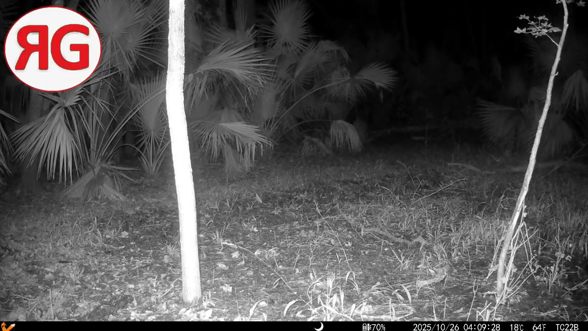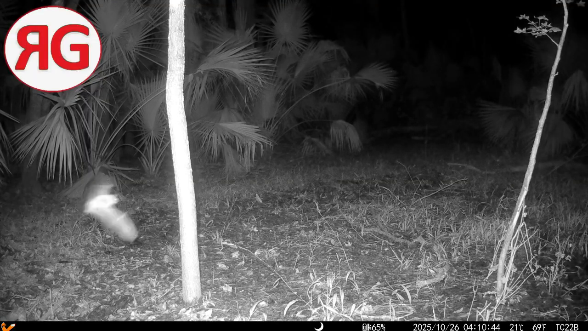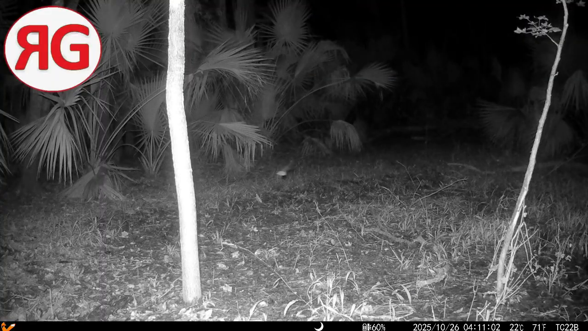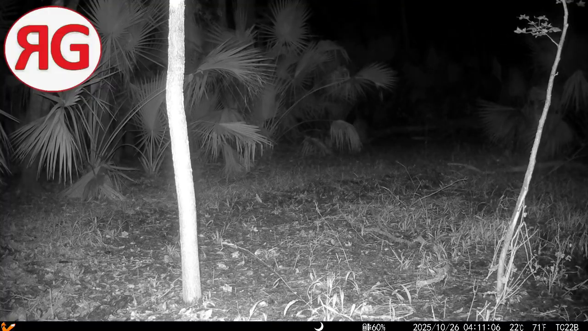And here we've got a bat. Look at the size of this bat. This is not a little brown. I don't know what this guy is, but he's pretty big, wandering around picking the insects off of the IR light that my camera is attracting. He's good size. Seems like at times he wants to fly right into the camera. Like that. I think he actually did. And then maybe there.